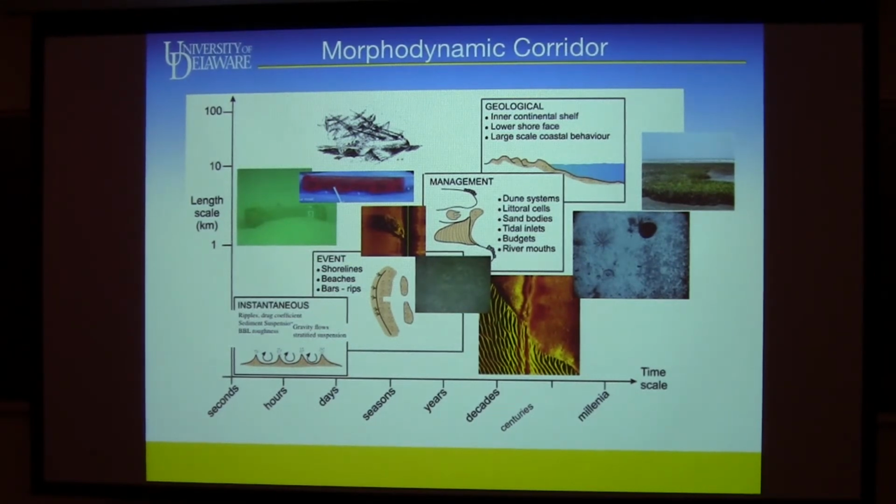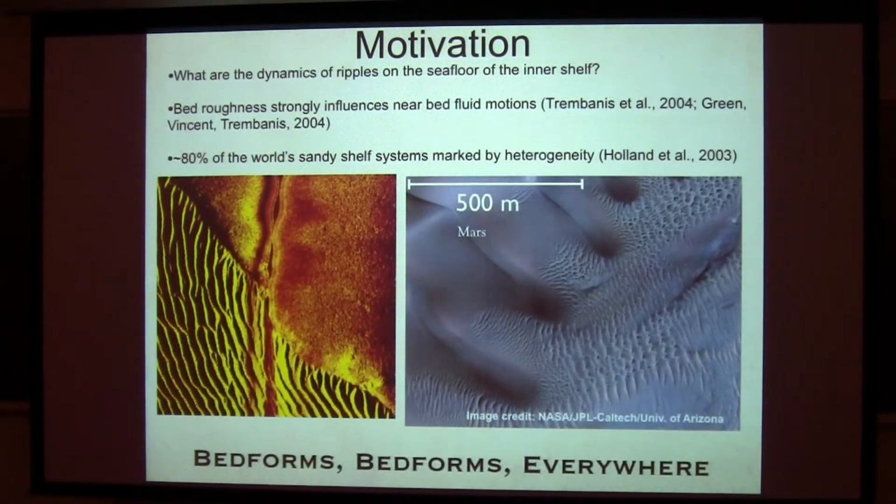But that's kind of where I'm going to focus here today. My motivation is that I want to understand what the dynamics of ripples are on the seafloor of the inner shelf. Part of the reason is that seabed roughness contributes to and interacts with benthic ecology. It influences sediment transport and wave transformation. And it's out of a recognition that over 80% of the world's sandy systems are heterogeneous.